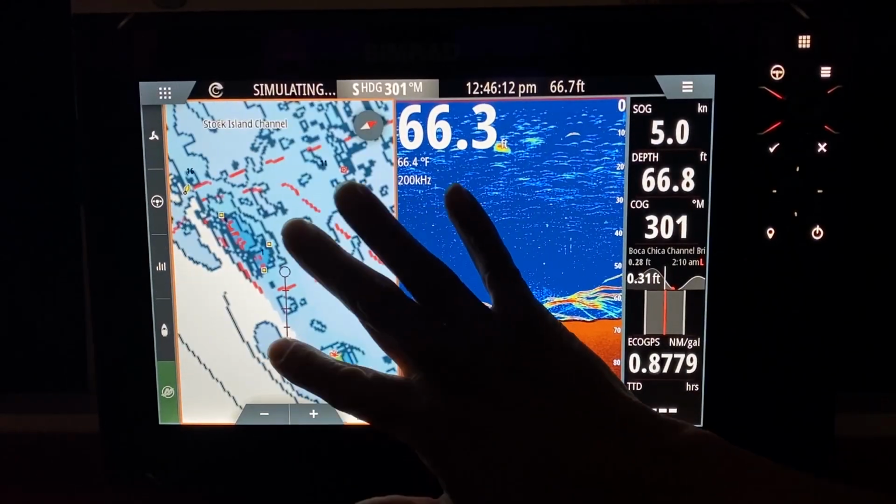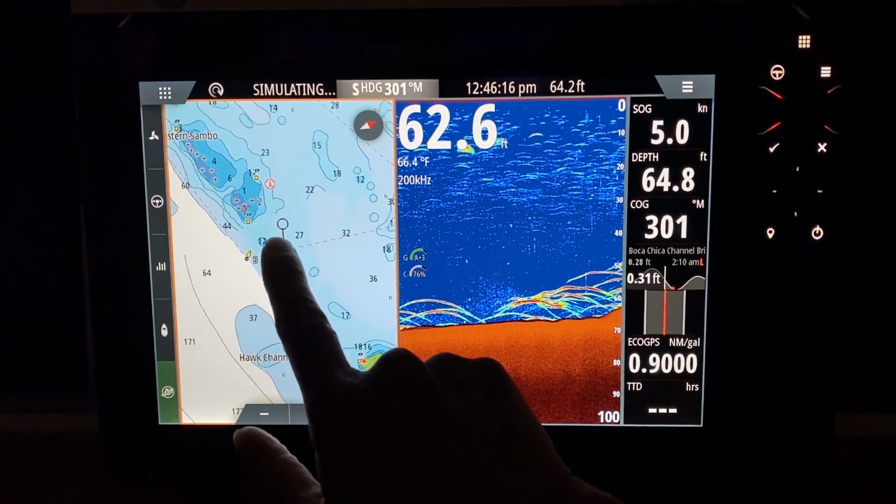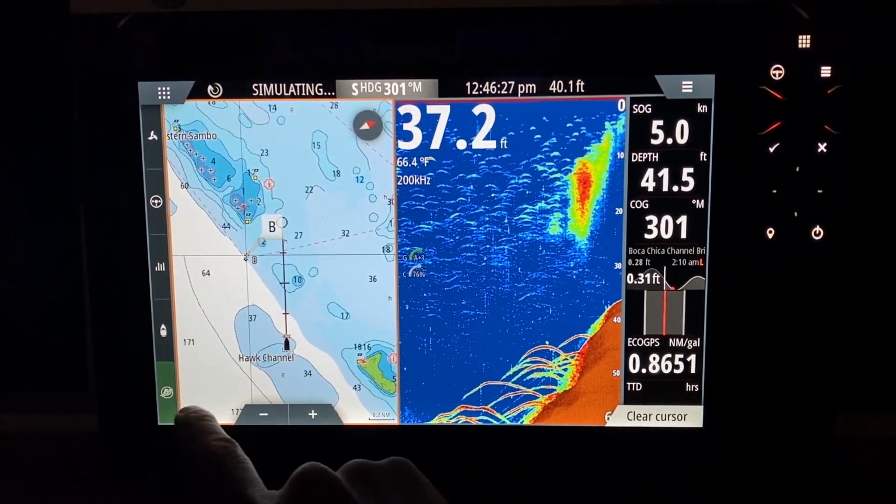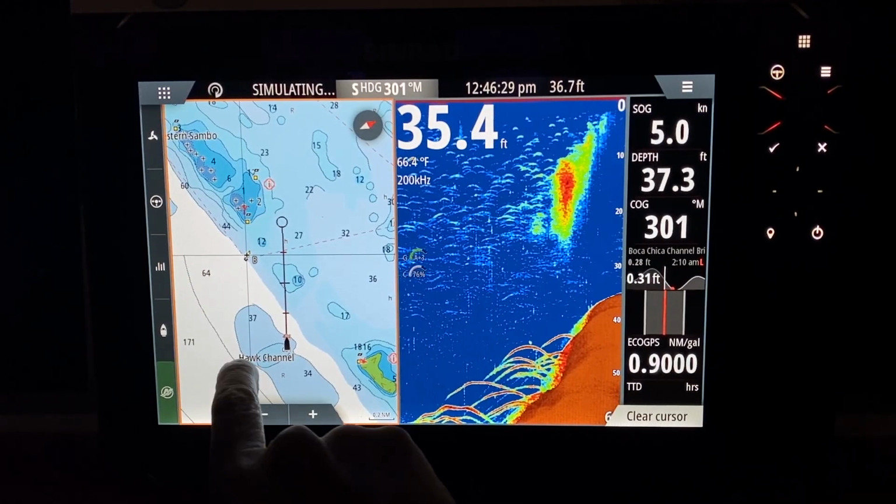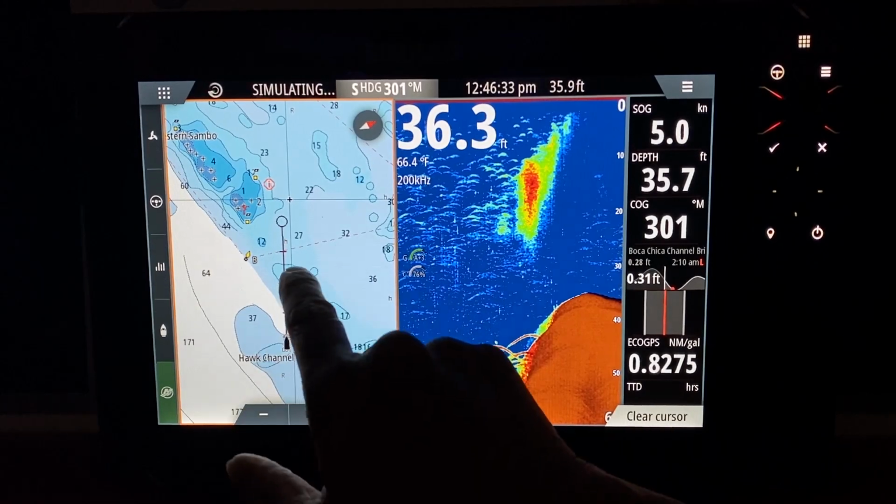And we now have a toolbar sticking in front of the boat. And here's how it works. I touch the toolbar. So typically in real mode, it's going to have a little box here and it shows you how far it is away at what heading.